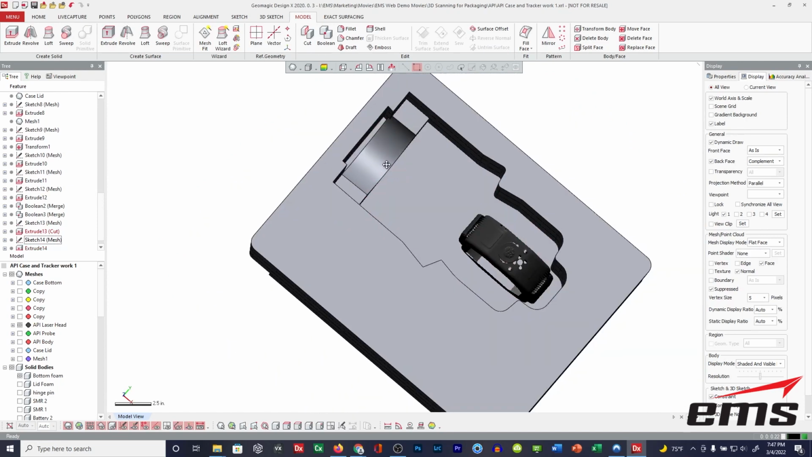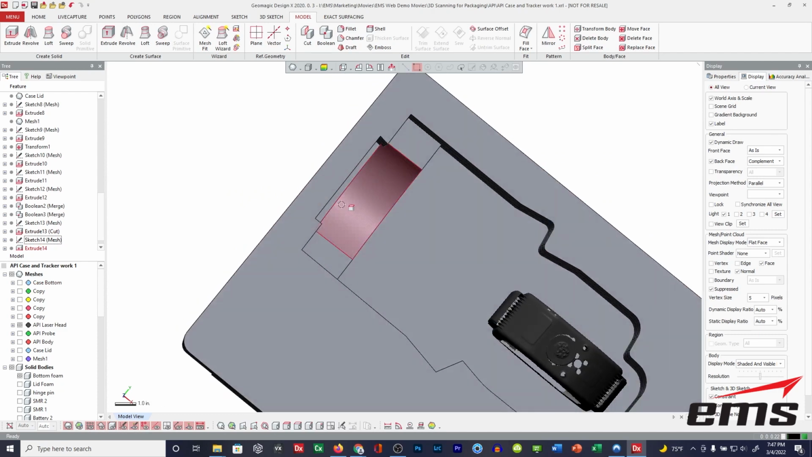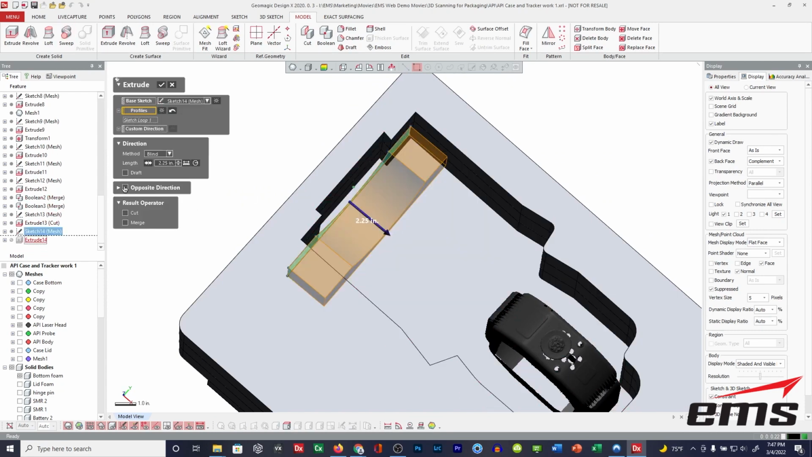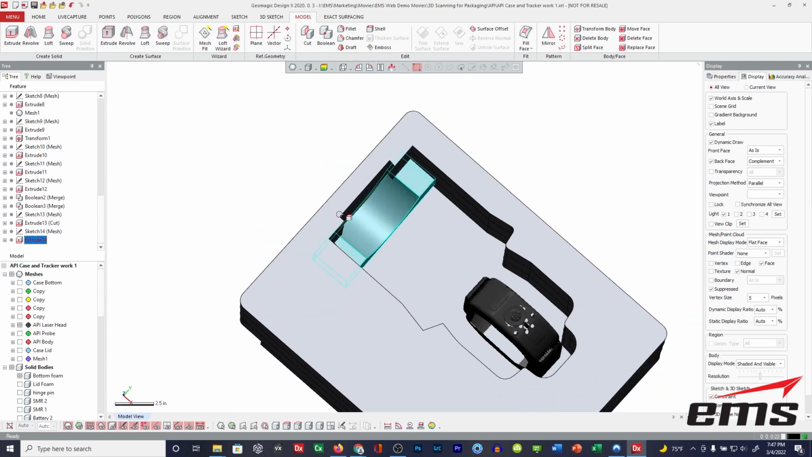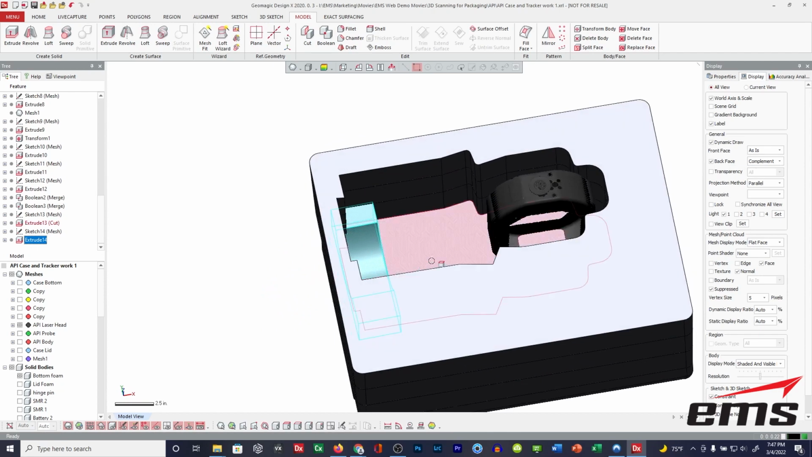Now, if we want to, let's see, did they extend it in? Yeah, they did. So we could extend it out here if we wanted to. Go back to our extrude and then just go the opposite direction if we want and go up to that face. I mean, it doesn't matter. Okay. So there's that cradle there.